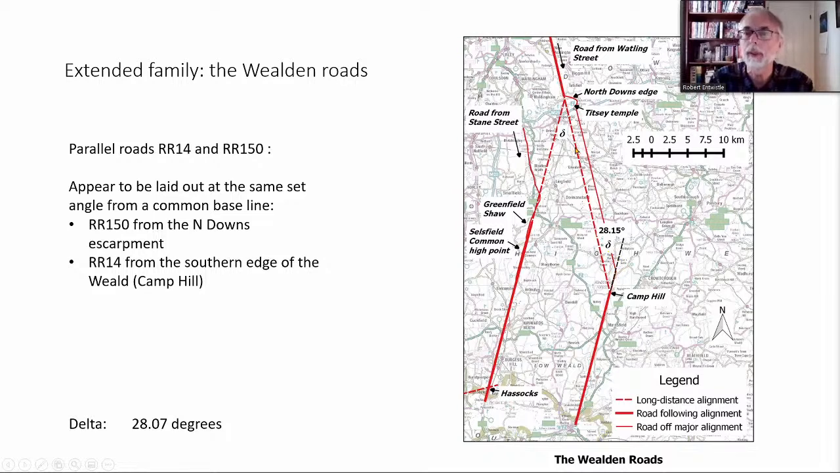But if we take this through as the key alignment to Camp Hill, here at Camp Hill we are at the southern edge of the Weald, overlooking the Green Sand Way coming through here, and the turn is 28.15 degrees, which is delta. It's within a quarter of a degree of the perfect delta angle.